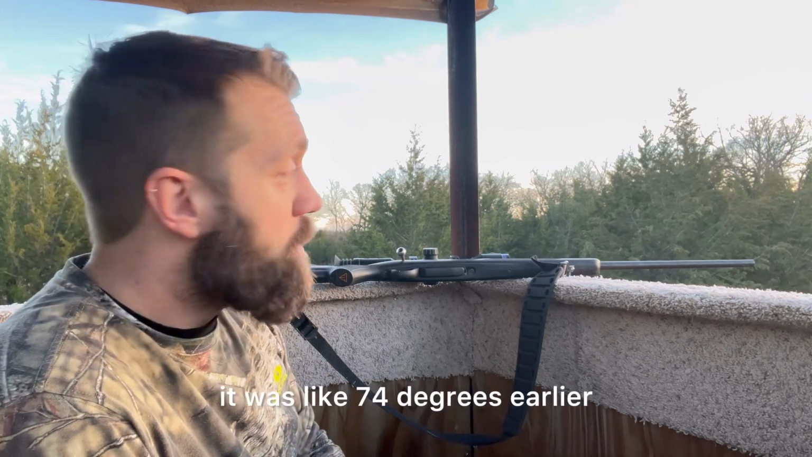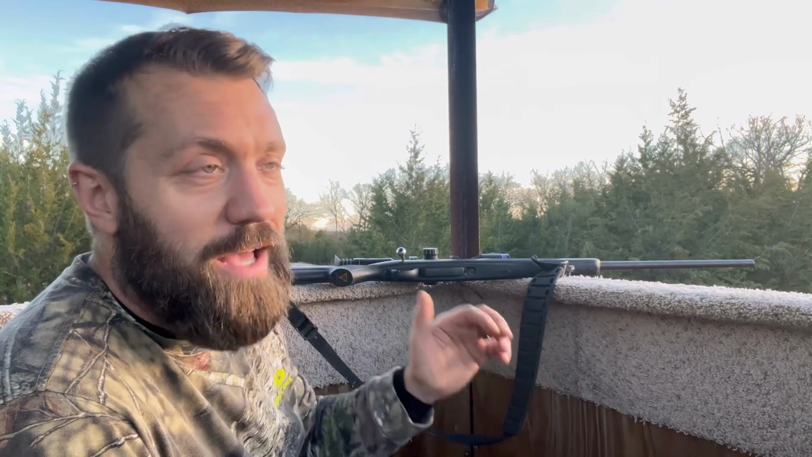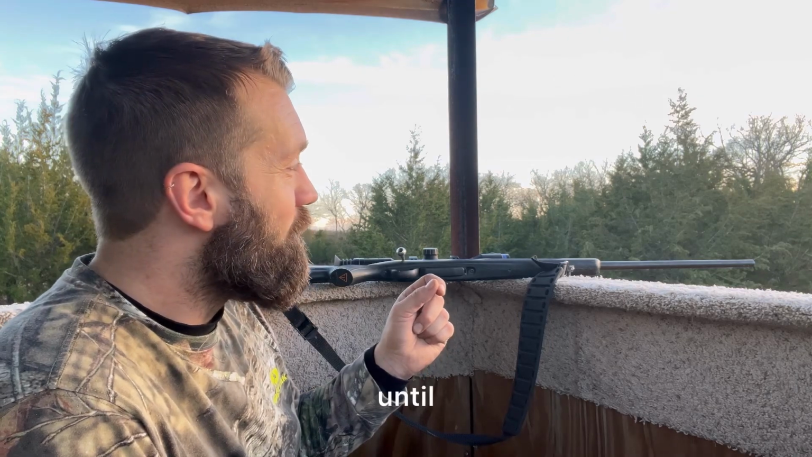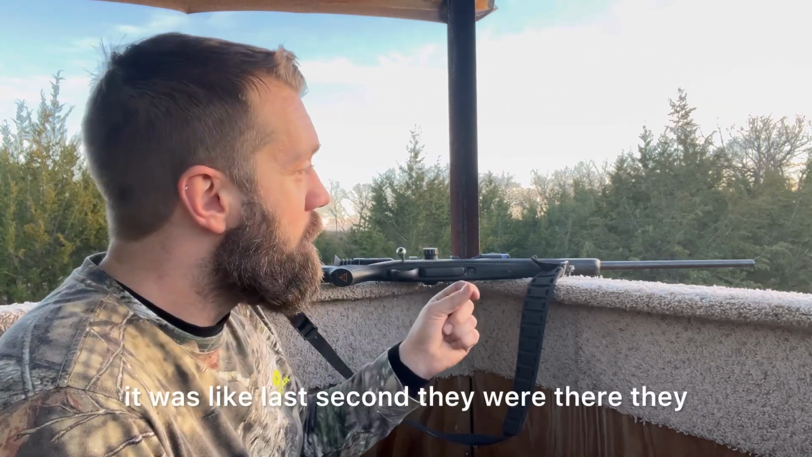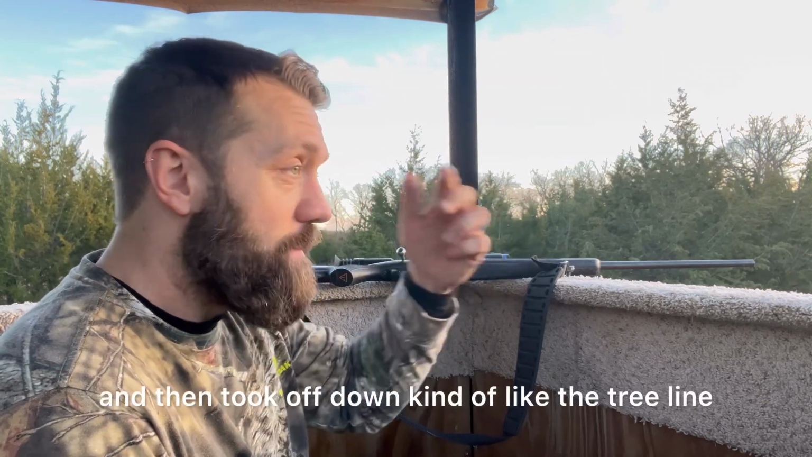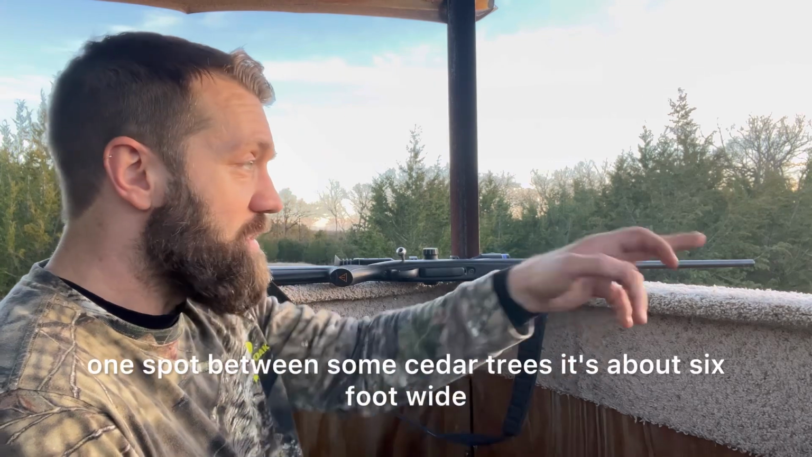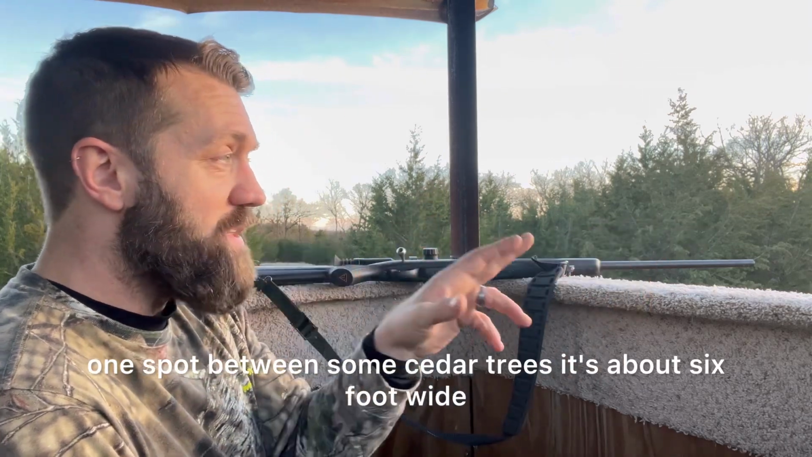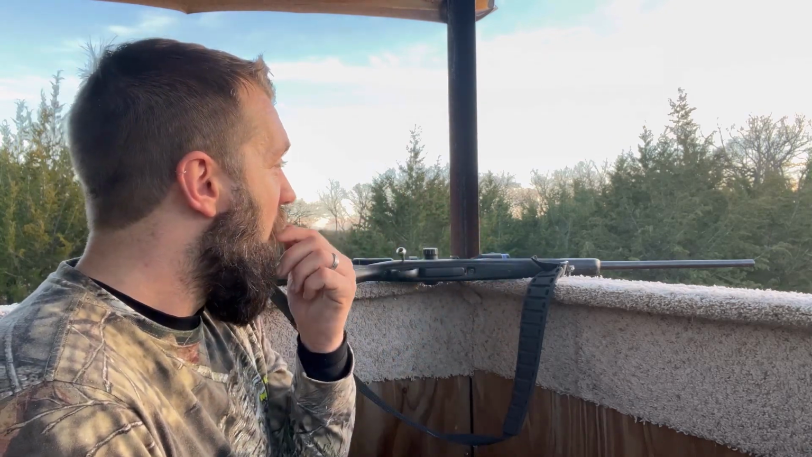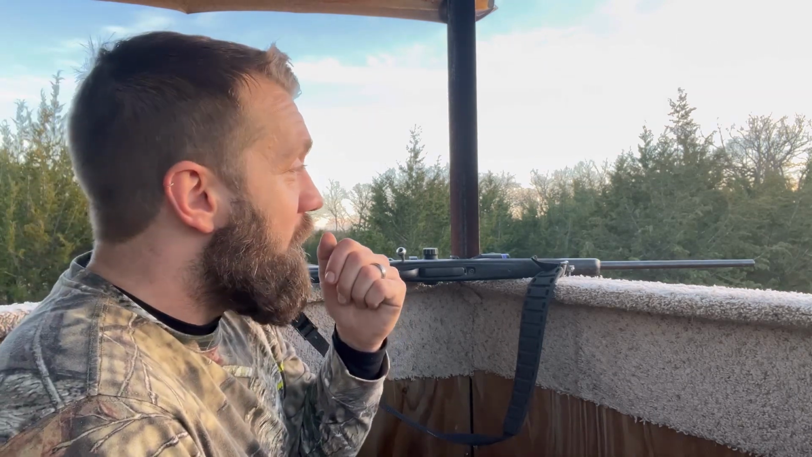It was like 74 degrees earlier, and I was just sweating. I honestly wasn't even ready for those hogs. I was just hearing that rustling, and for some reason it didn't click until it was like last second. They were literally there for about 50 seconds. They rustled around and then took off down kind of like the tree line. And there's literally one spot between some cedar trees. It's about 6 foot wide. And it stopped right there. Man, that was exciting. So let's see how the rest of tonight's hunt goes.